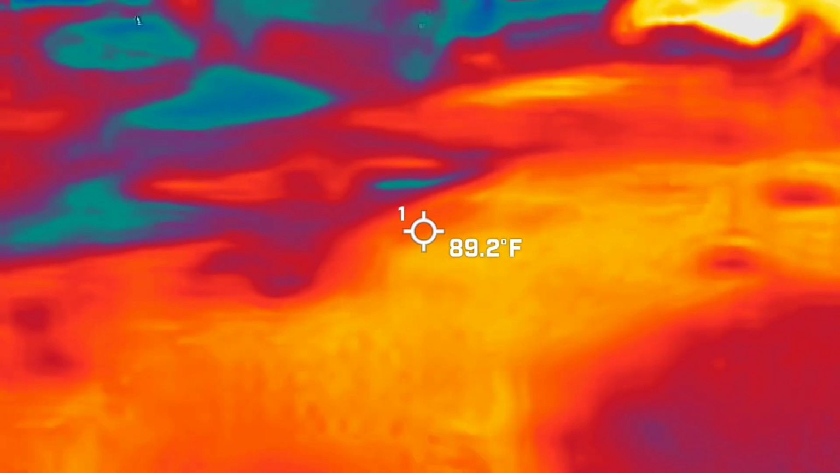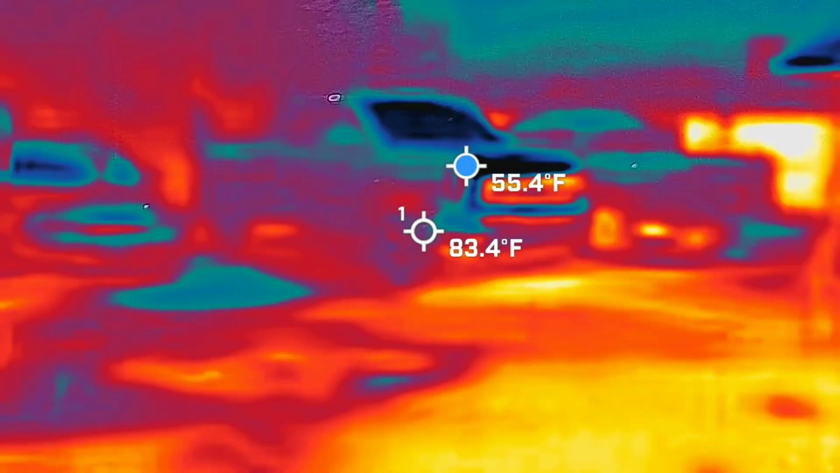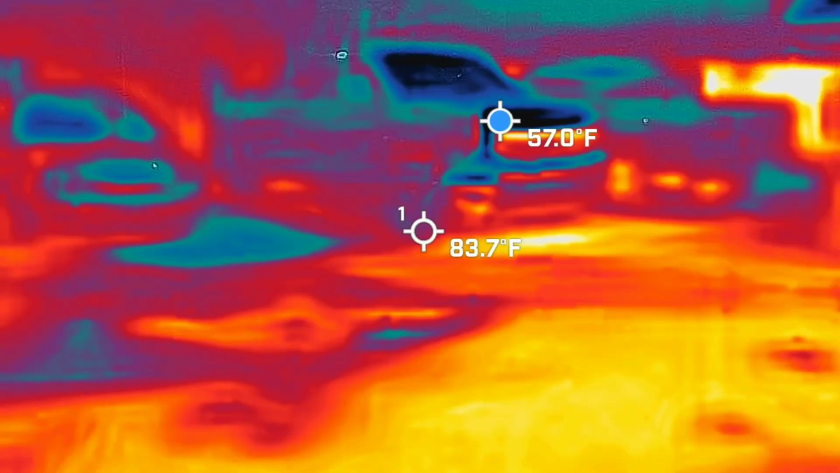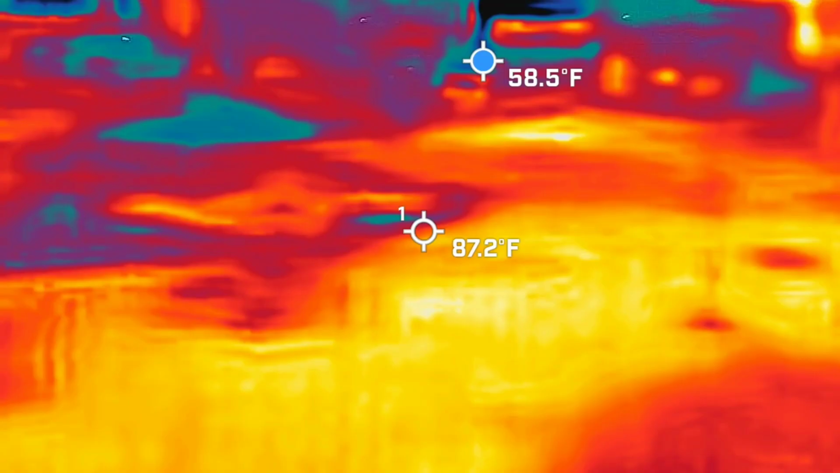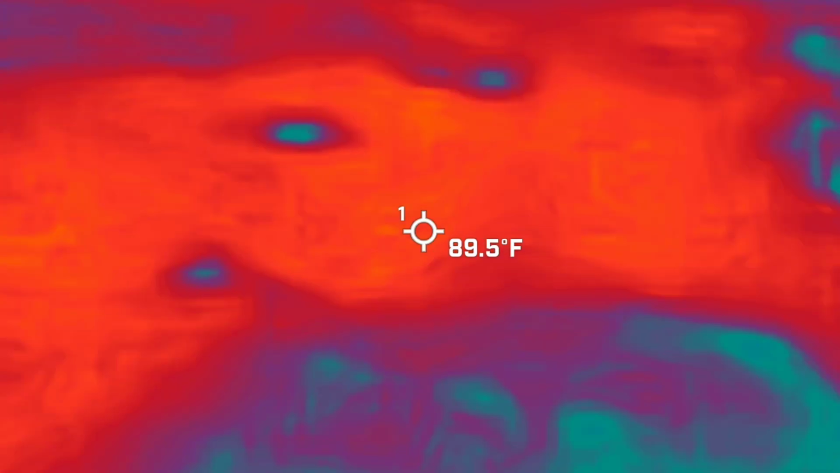60 degrees. Really? 60 degrees? Yeah, I got 60 degrees right there. Keep it on there for just a second, and I'll be with you in a moment. You're pointing at glass. Oh wait, is glass cool? You're not supposed to point at glass. Okay. And you're supposed to have a person in it. I did. Never mind. No, it wasn't running.